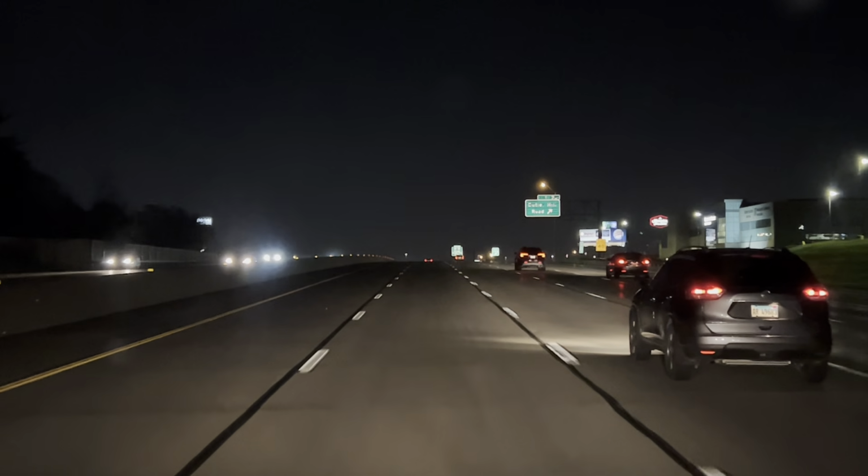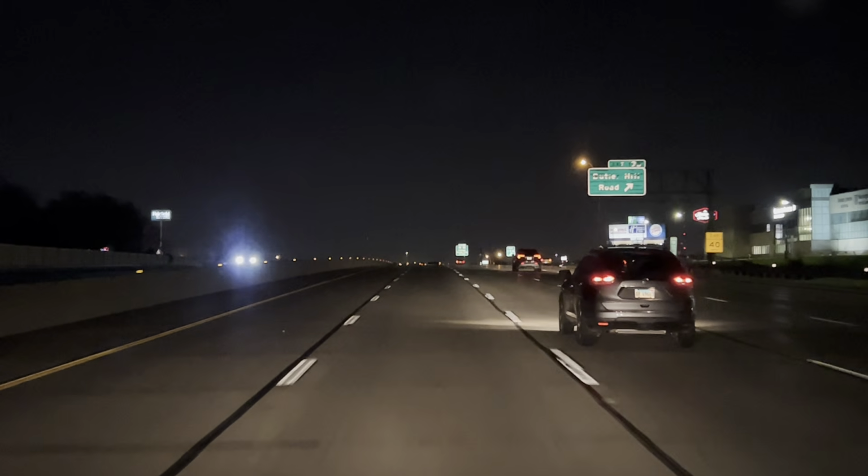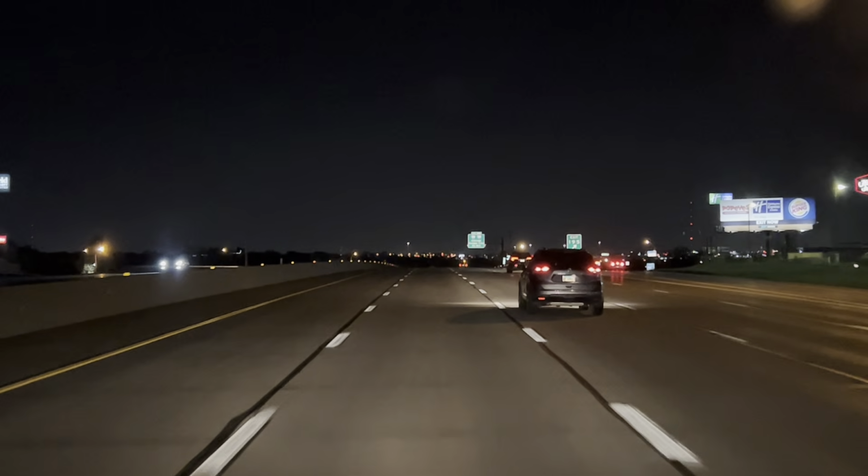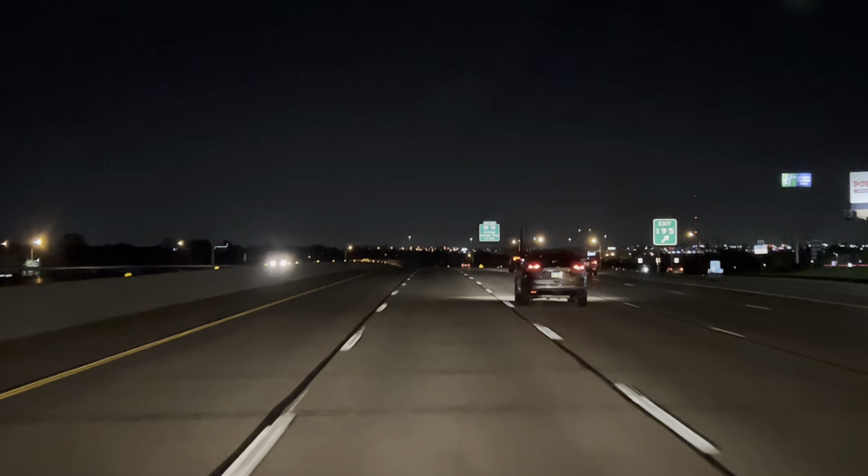There's Simon Cancer Center. Outskirts. Incredibly cool city.